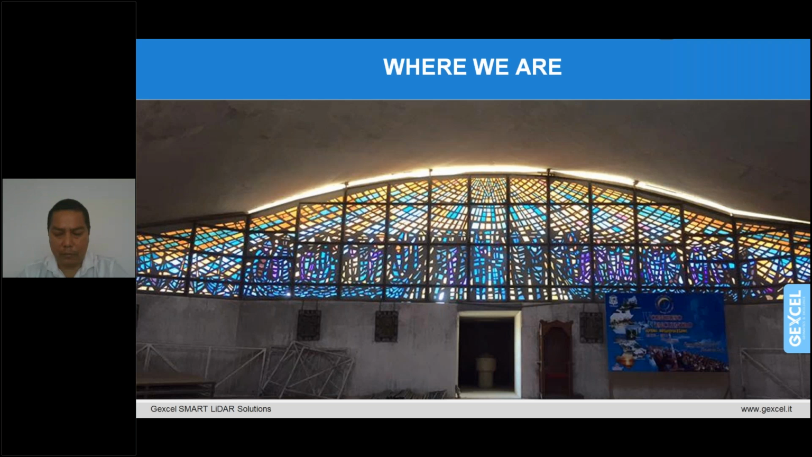The stained glass windows were built in Switzerland and transported by boat to Peru. Their weight is around 26 tons, and a metallic structure had to be designed to place them on the walls, which were not designed to withstand the weight.